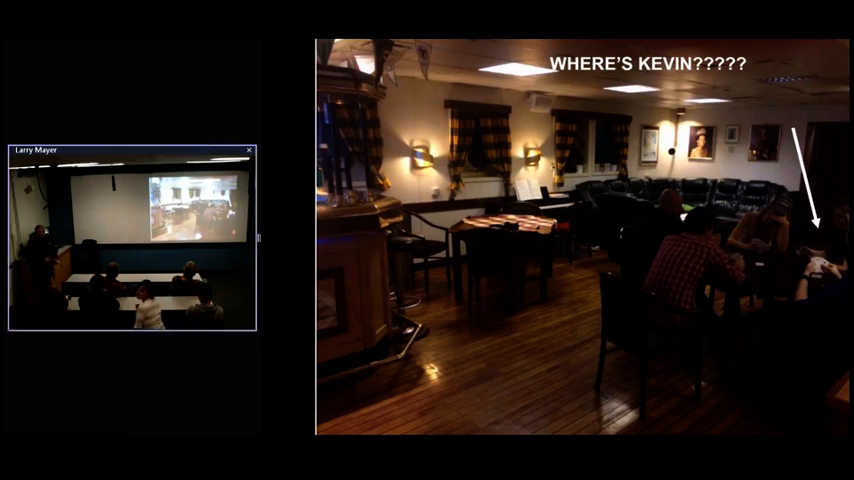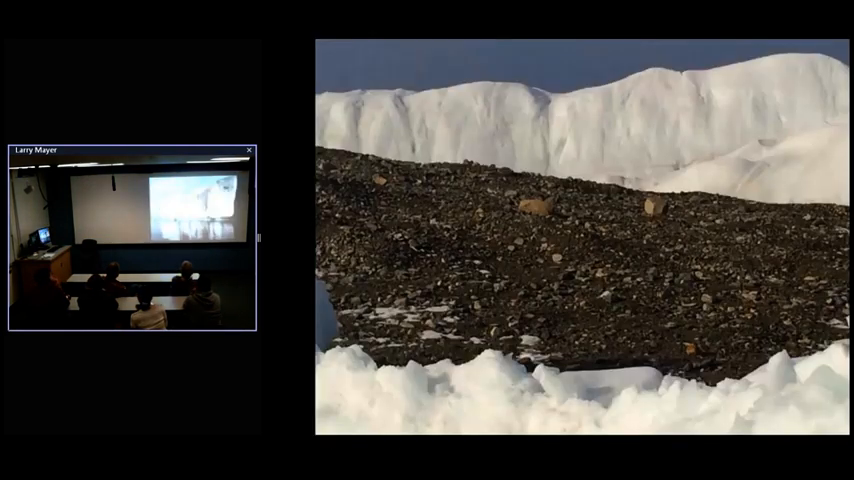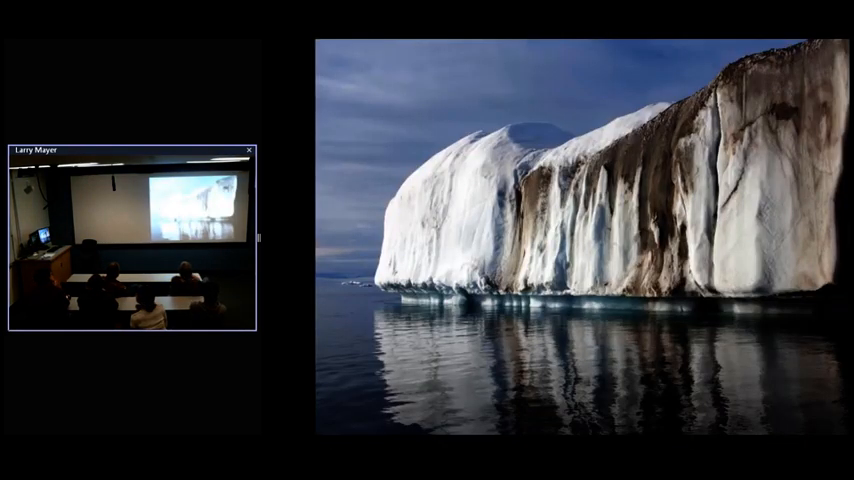Larry, in one of the last photographs you showed of the glacier front, it was covered with sediment, not on the surface, but down the side. Is that sediment cascading down, or is it stuck? Yeah, no, it's kind of stuck on the face of it.